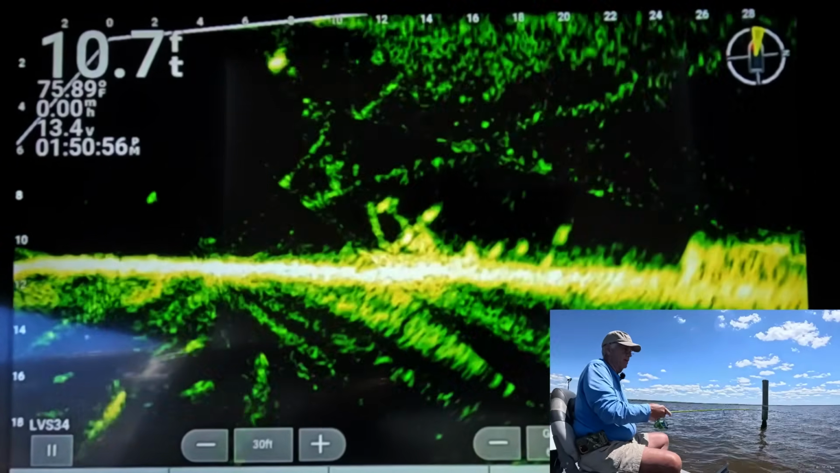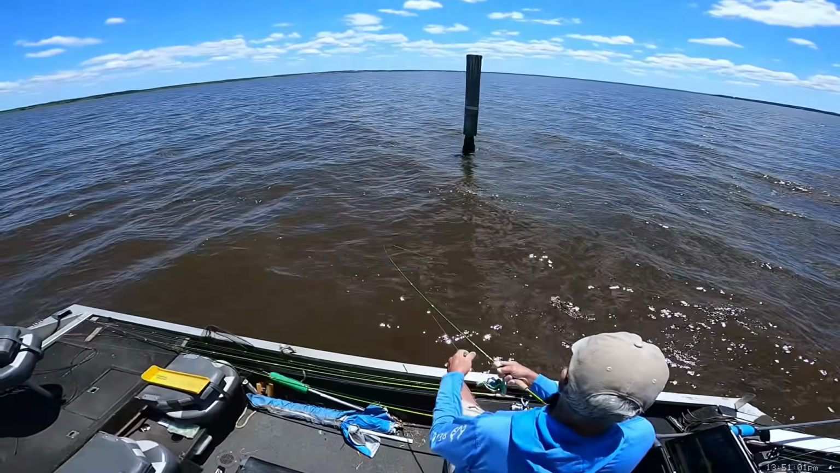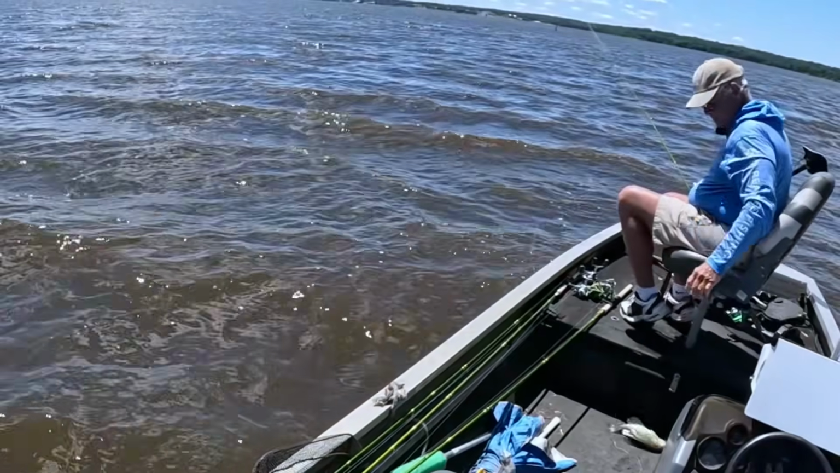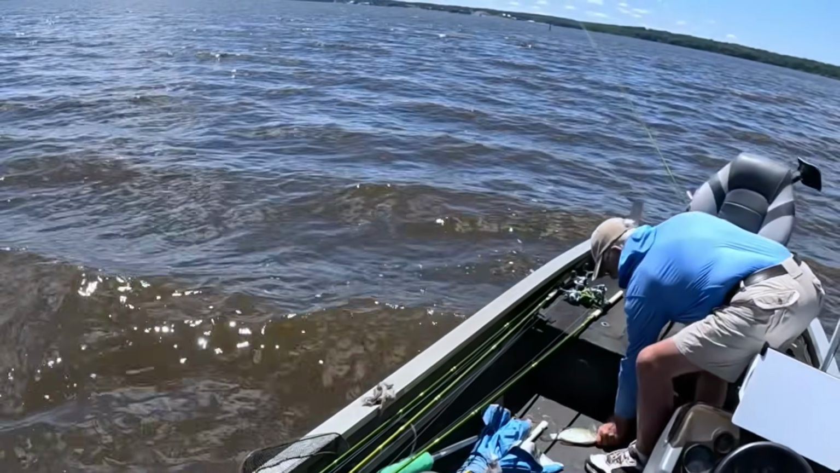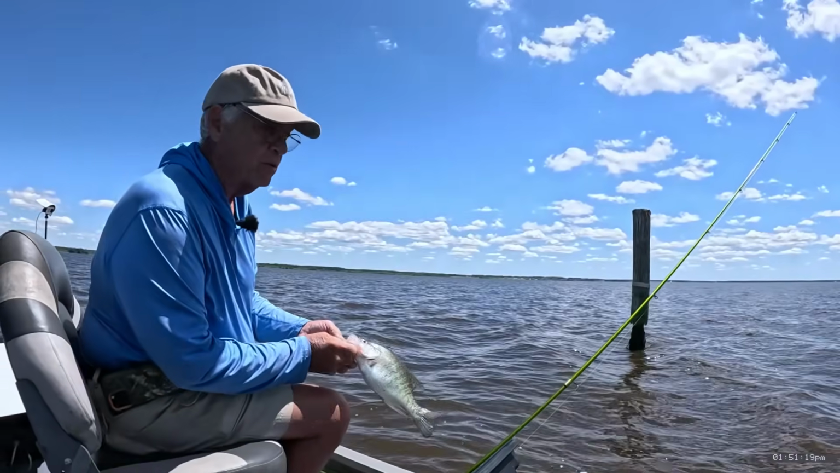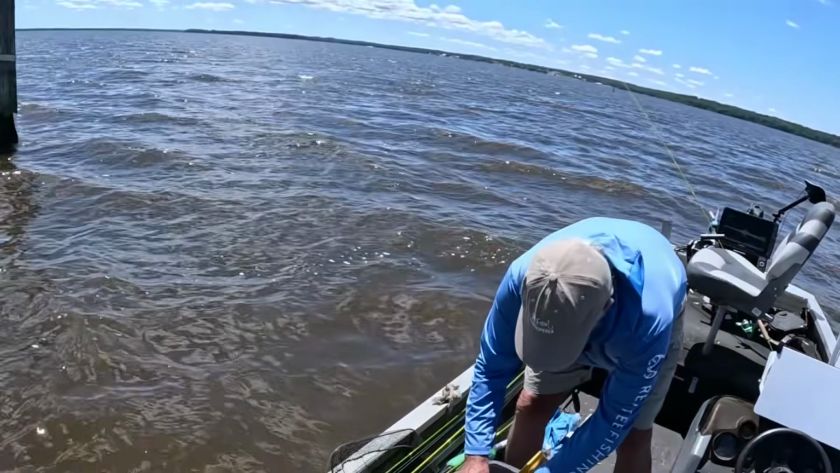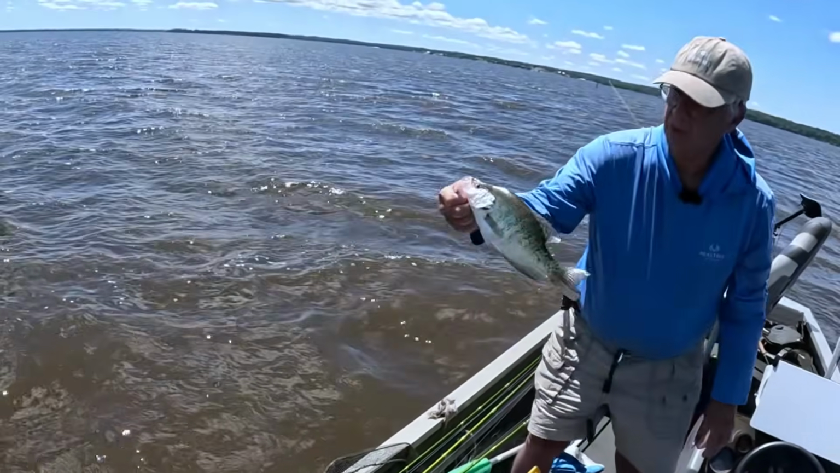Yeah, he run it down. That's a nice little fish right there. Look at that. Heck yeah. Where'd he go? He fell off. There we go. That was on Sid's underspin. Nice little fish. That is a 12 and a half inch fish.